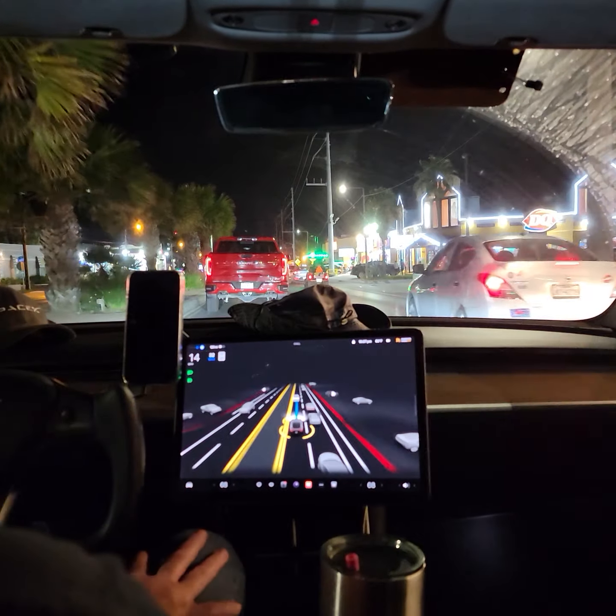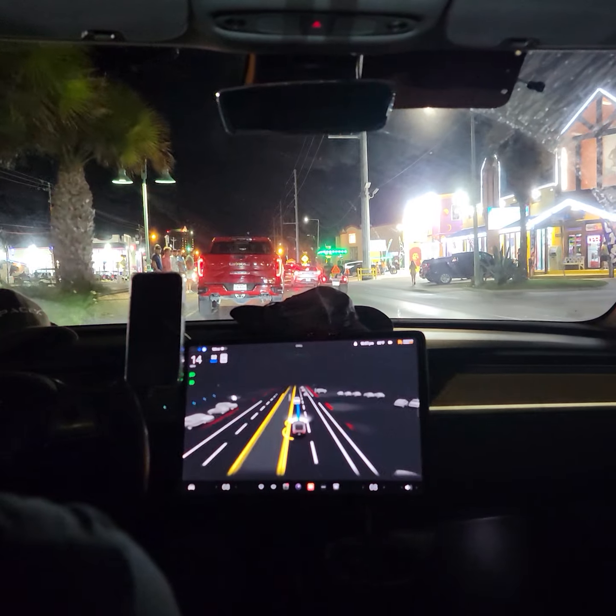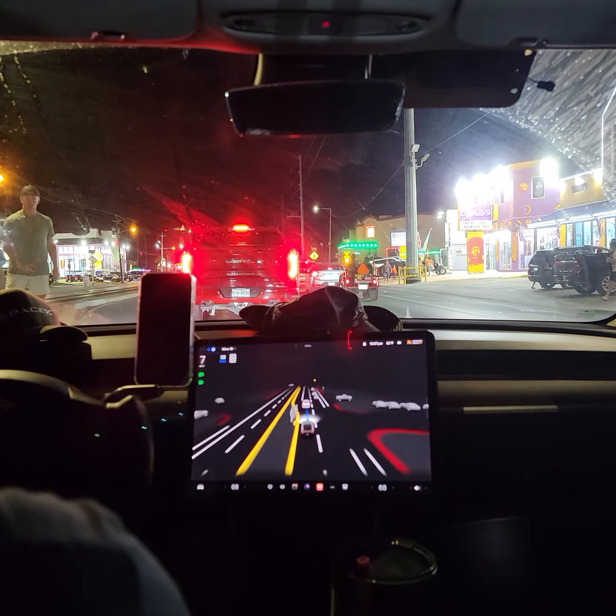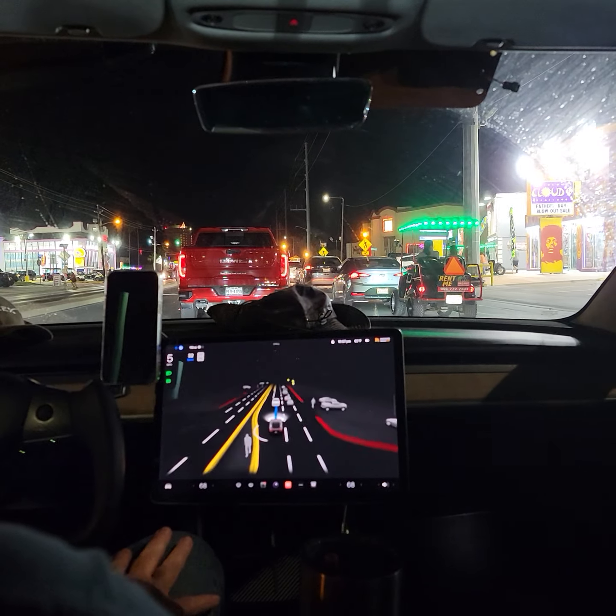Screaming. Big line trying to get into Dairy Queen. Large group of people probably waiting to walk across the street.